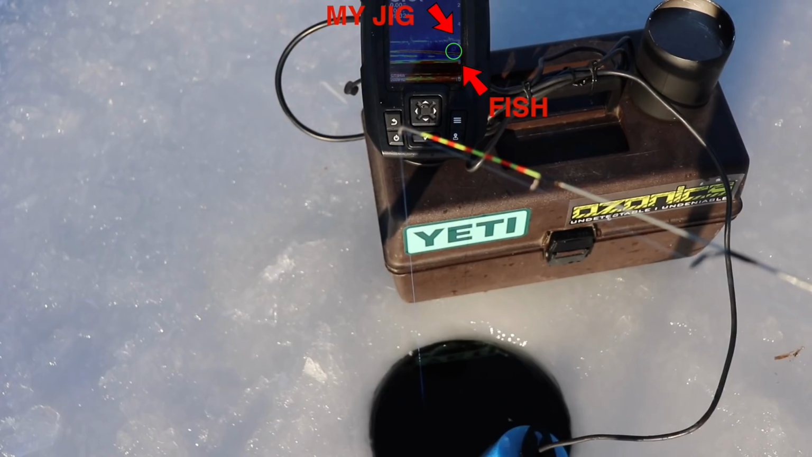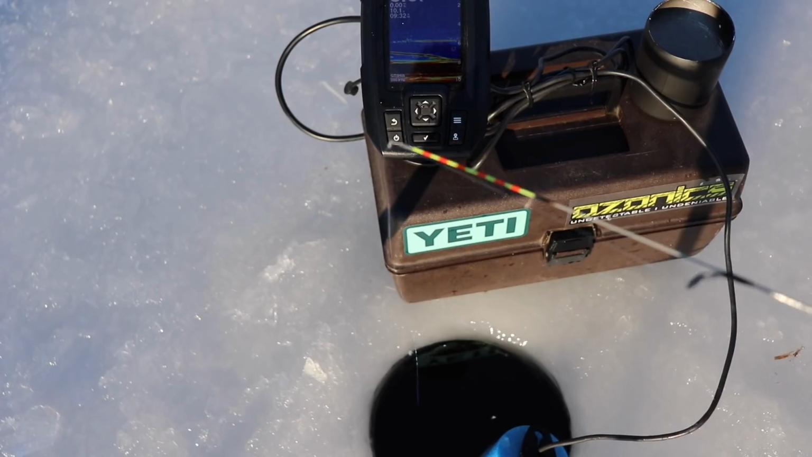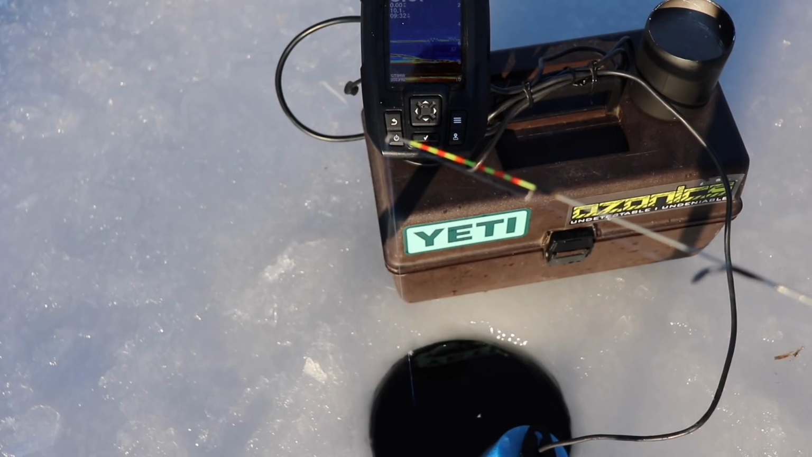This chart's the way to go if you're searching for bigger fish. You'll be able to see them lurking on the bottom versus just a little bleep or blop dot on your screen of the flasher. Easy.